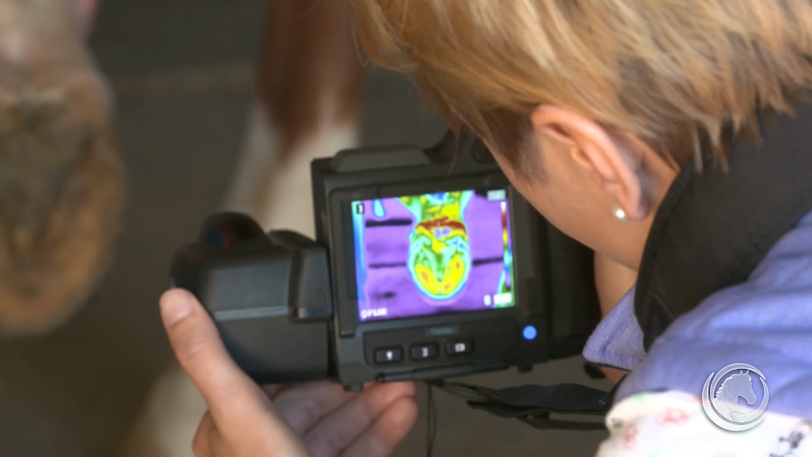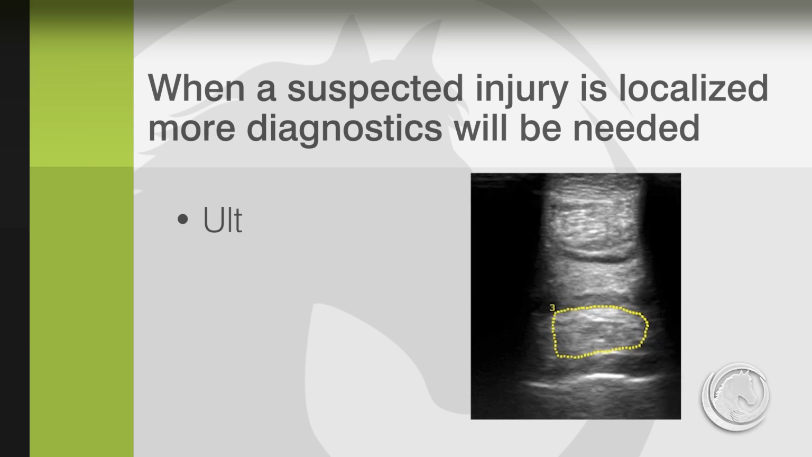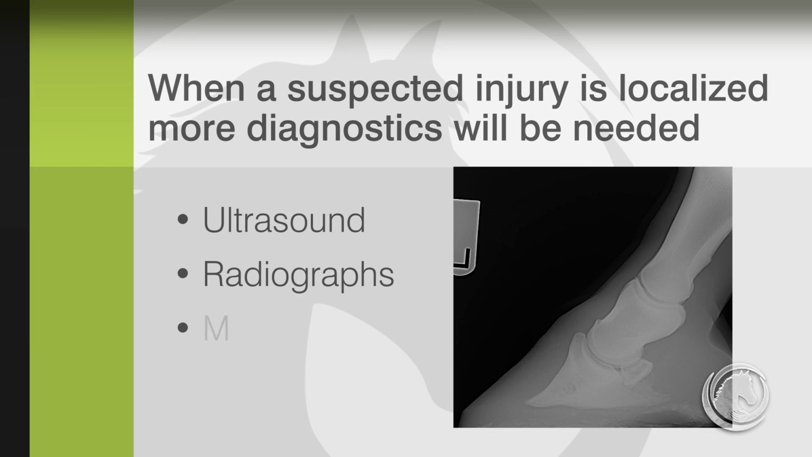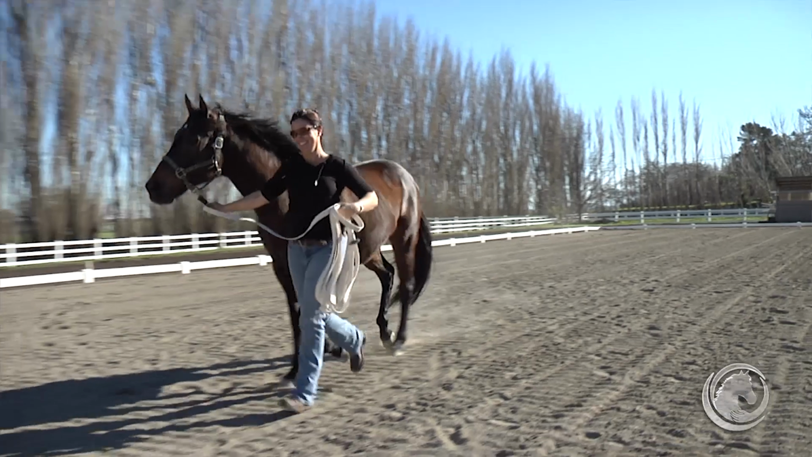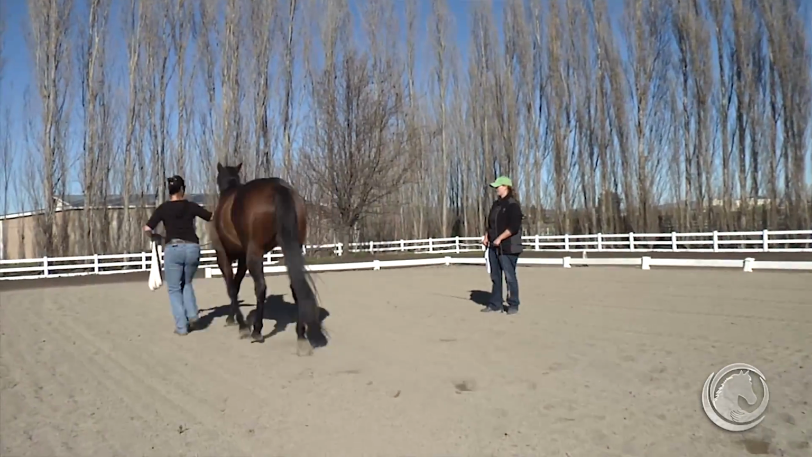Once there is a suspected injury localized, then further diagnostics are needed, like ultrasonography, radiography. Once we localize the injury, the vet should come and do his basic examination, and then once the horse is recovered, he's coming back to work, then we can monitor the healing process with thermography.